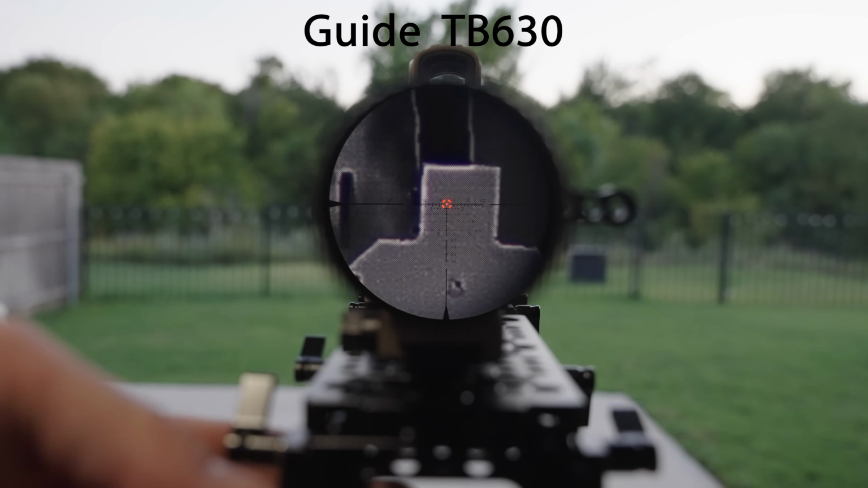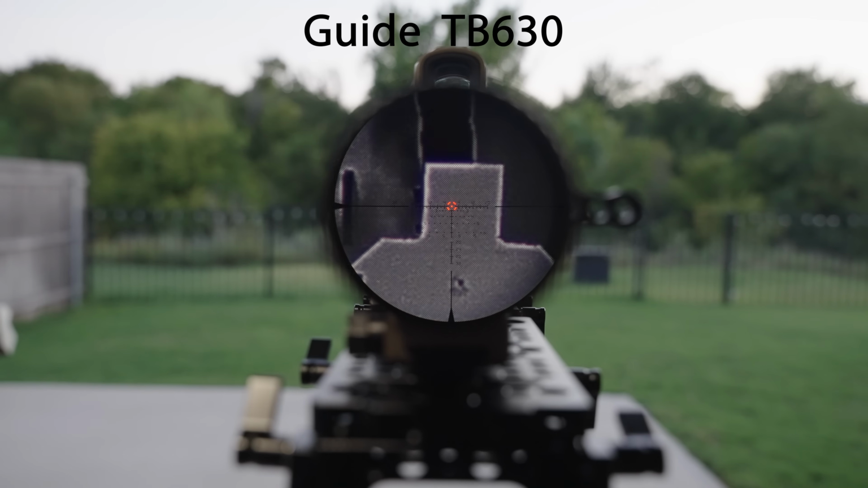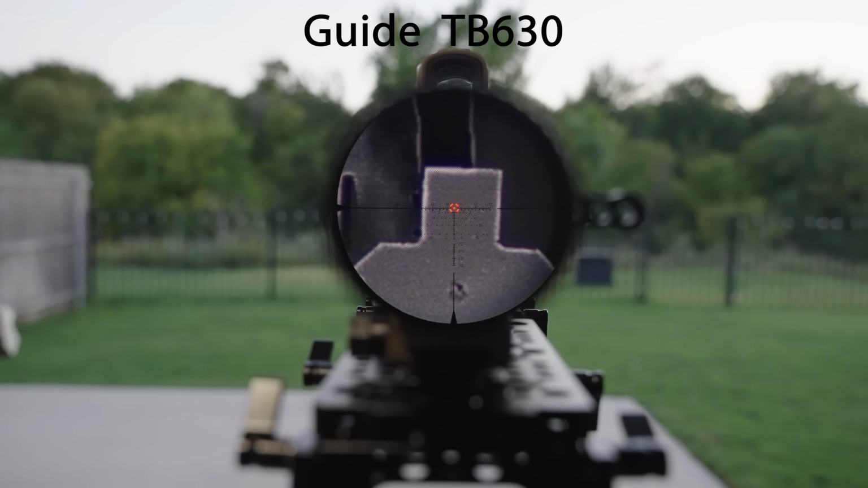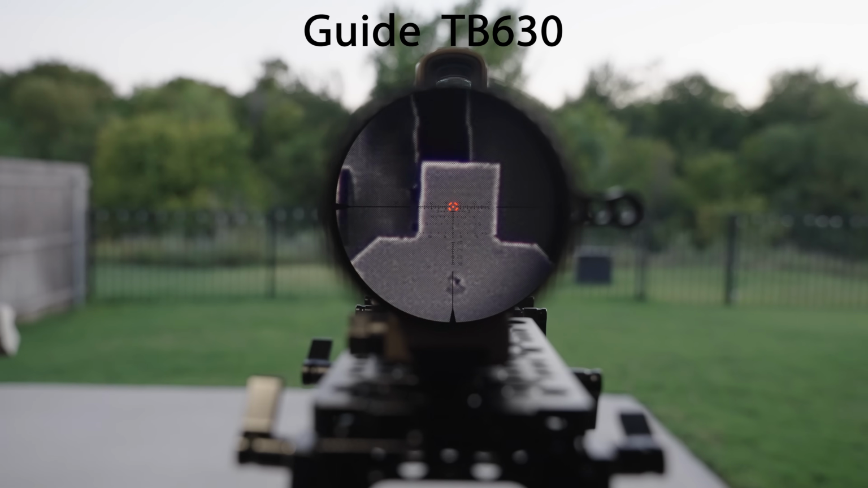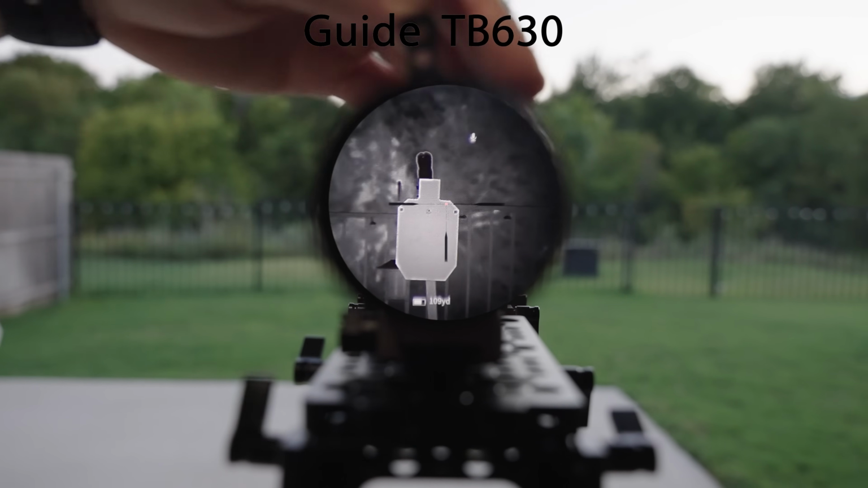Here's what that Guide looks like. And it is still very, very sharp. Obviously, we're zooming in on screen pixels, so this is what you're gonna see to your eye, but you can see how it's gonna help you make a more precise shot overall. So not bad.